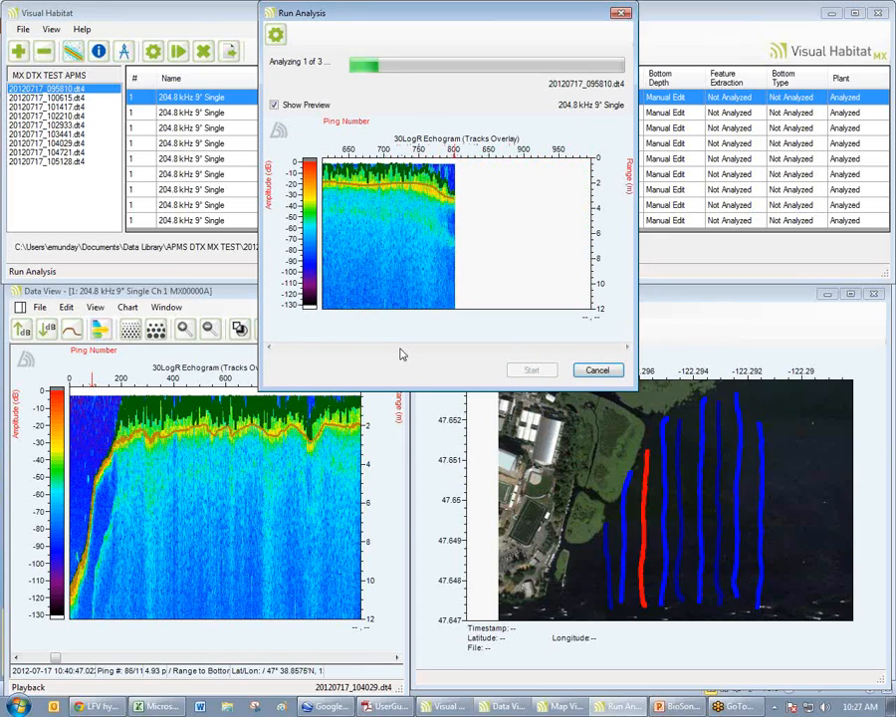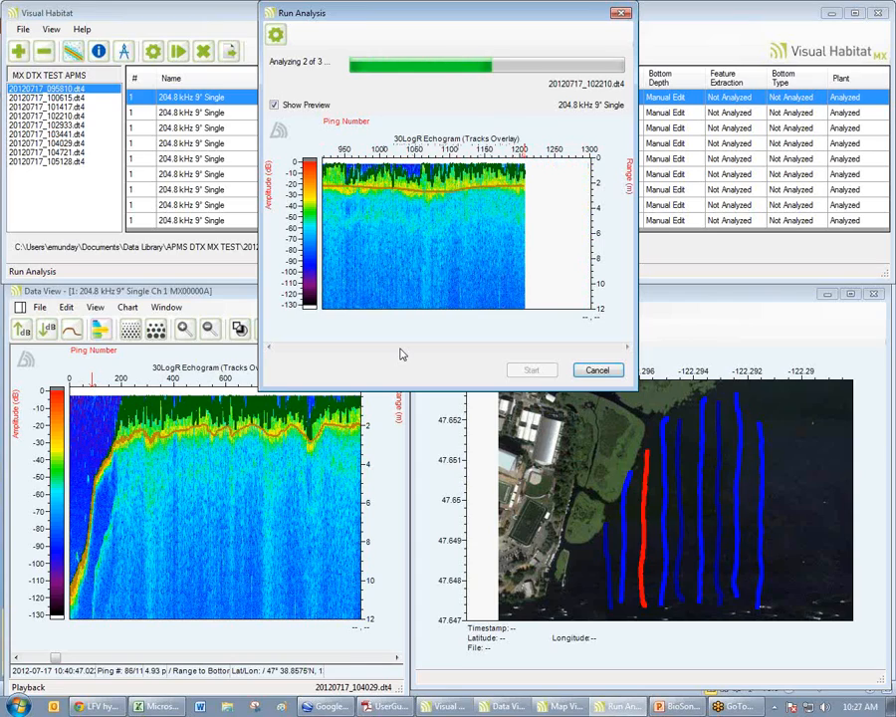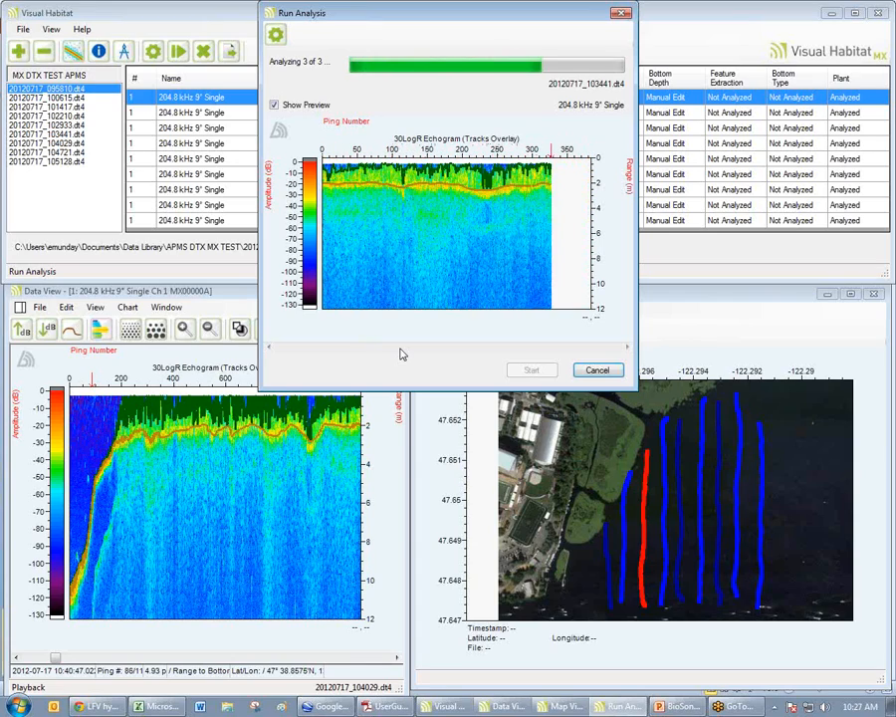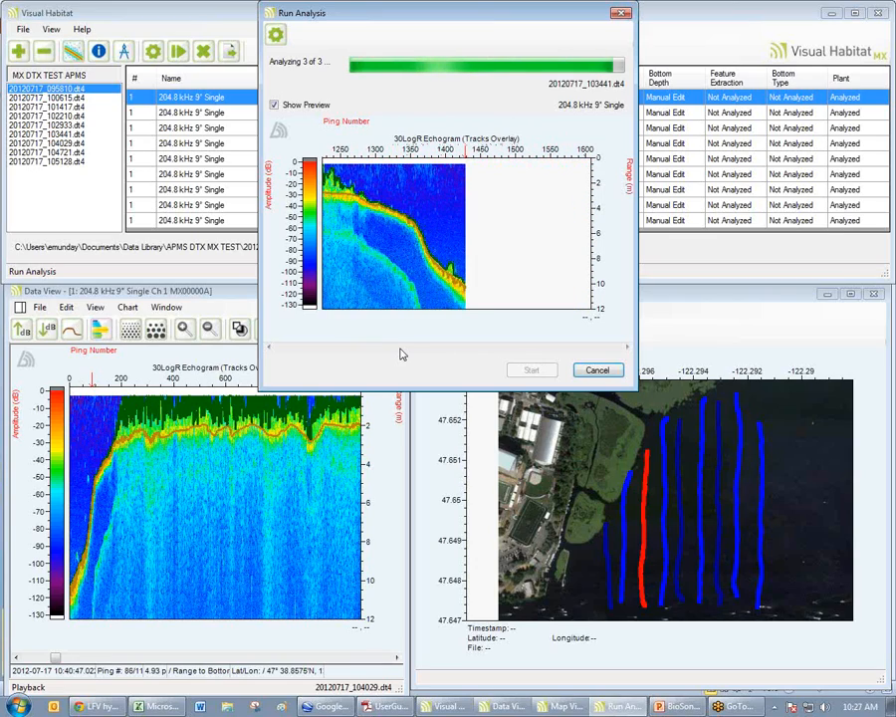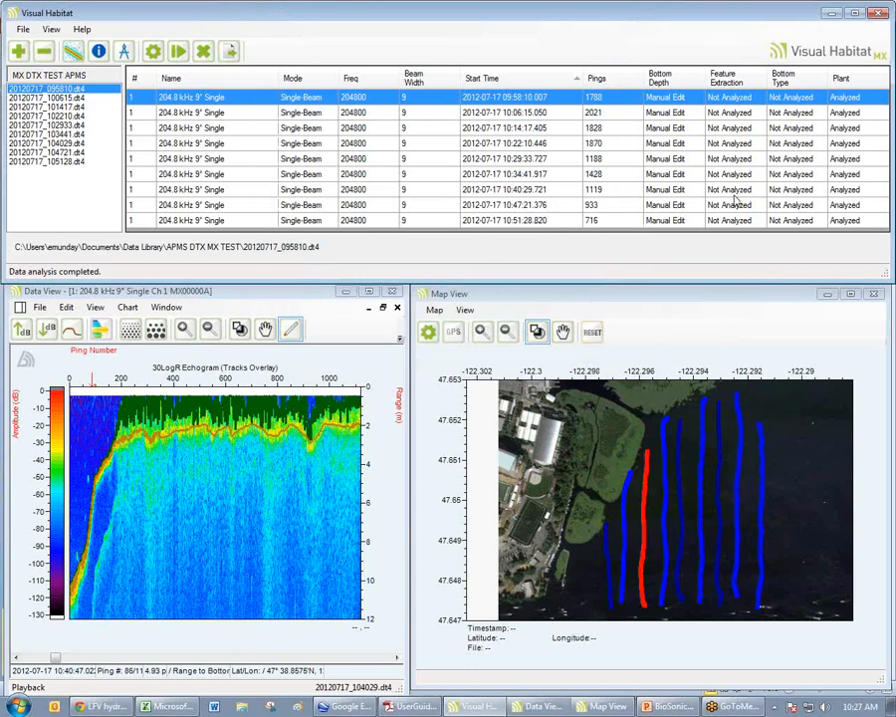So what it's doing is the software is using an algorithm that is looking for a shift in target strength as the echo comes off the bottom. So the ping goes down, hits the bottom, bounces back up, and then as it's traveling upwards in the water column, it looks for that sudden decrease in target strength, and it calls that the canopy height. Okay? So that is done. We just analyzed 3 files and drew our plant line.